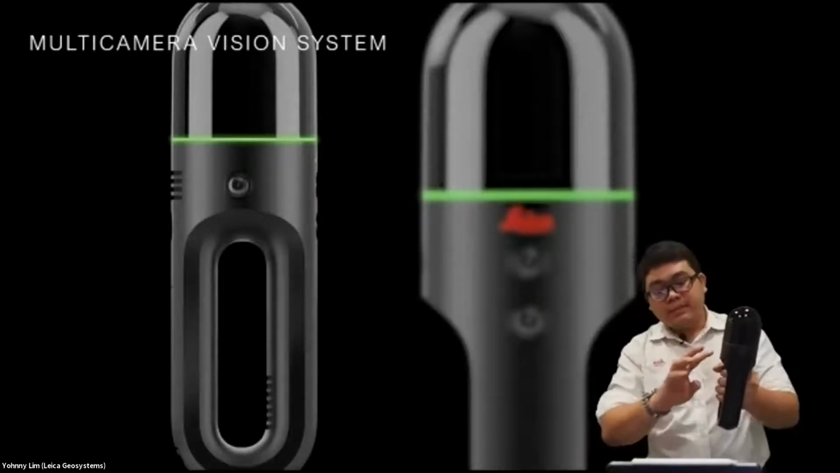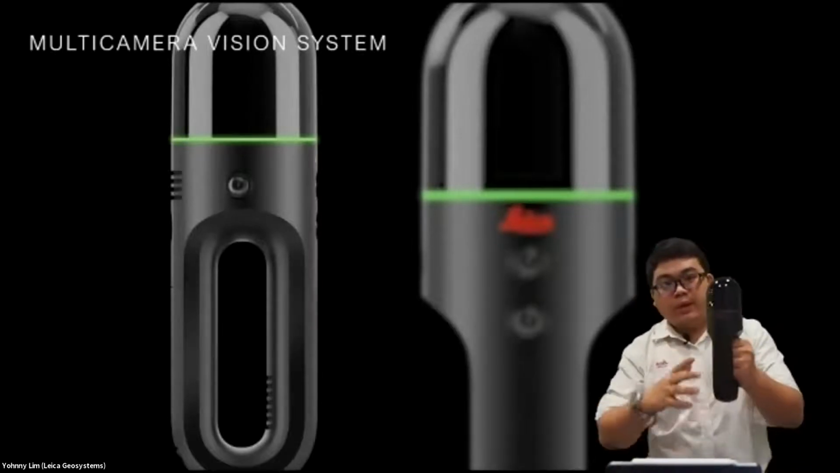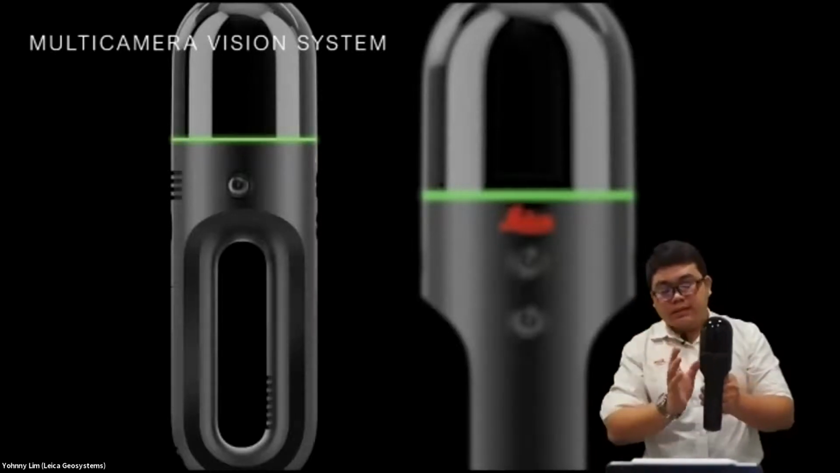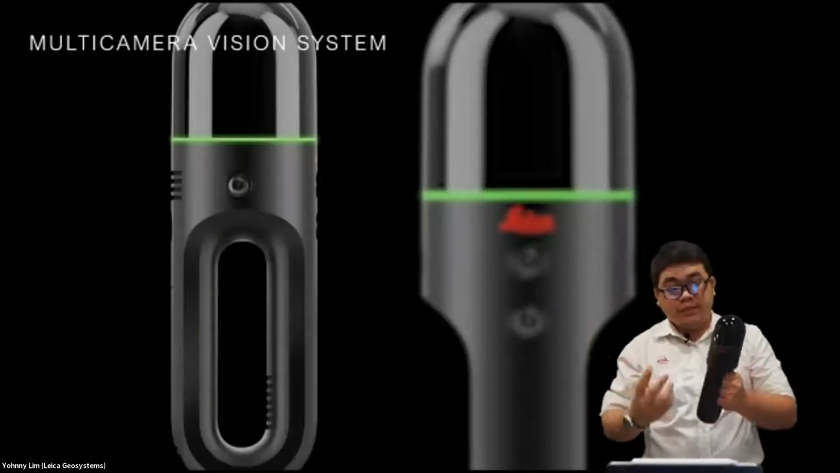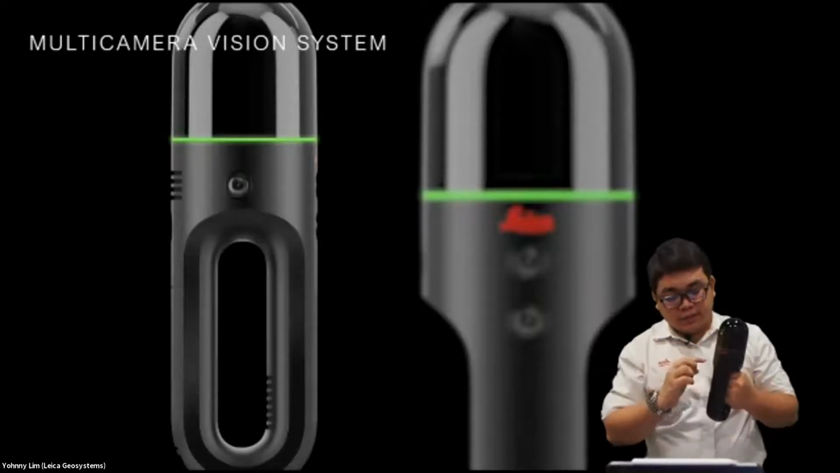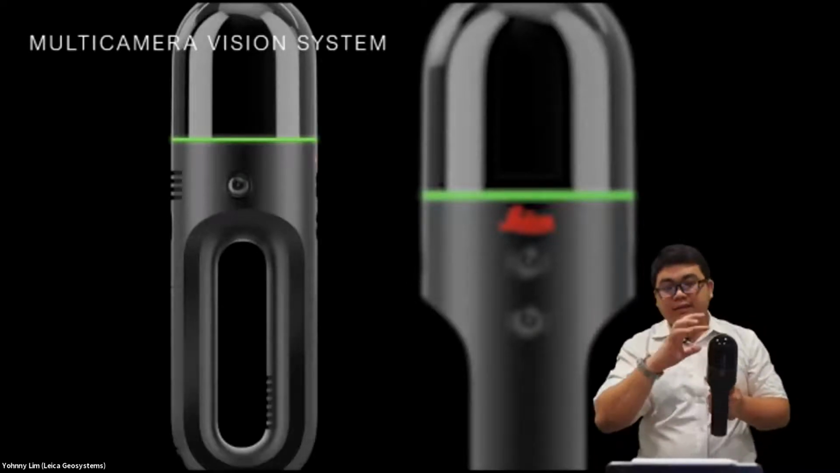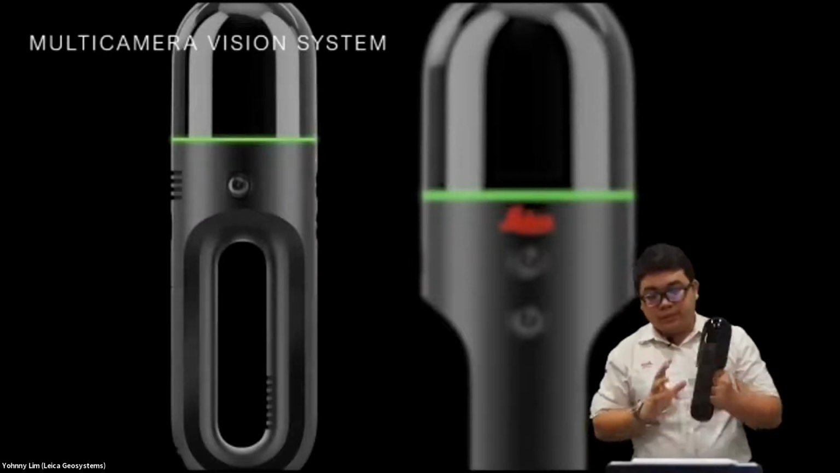These images are used for colorizing the point cloud, as well as when you are walking, the scanner uses this panorama image to track the position of the scanner and the orientation of the scanner. So the visual and the LiDAR SLAM work together to orientate the position.